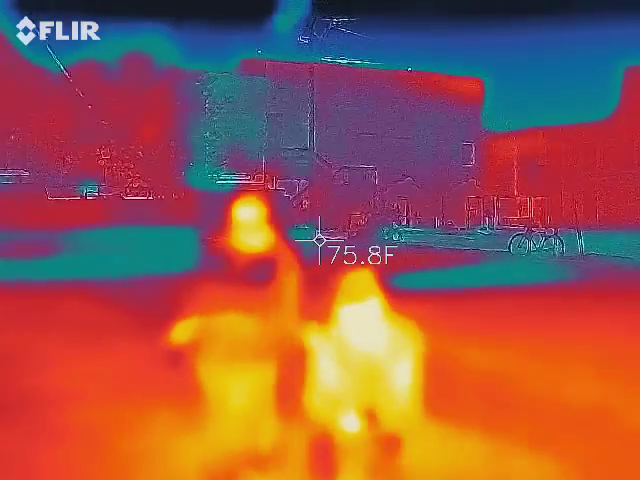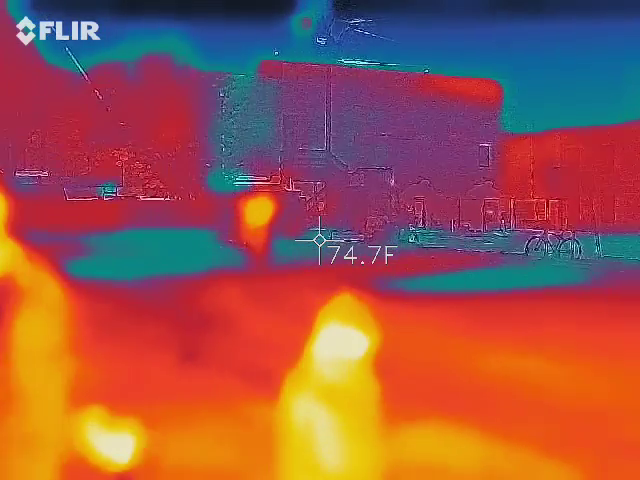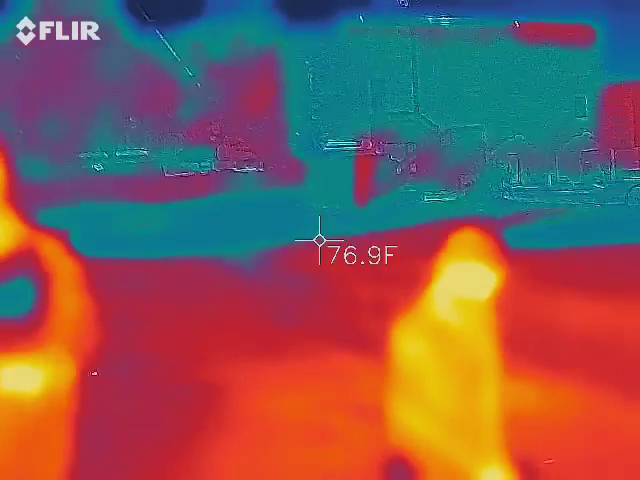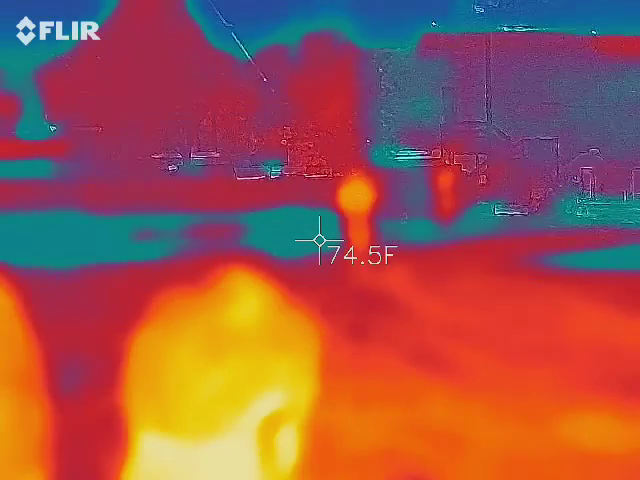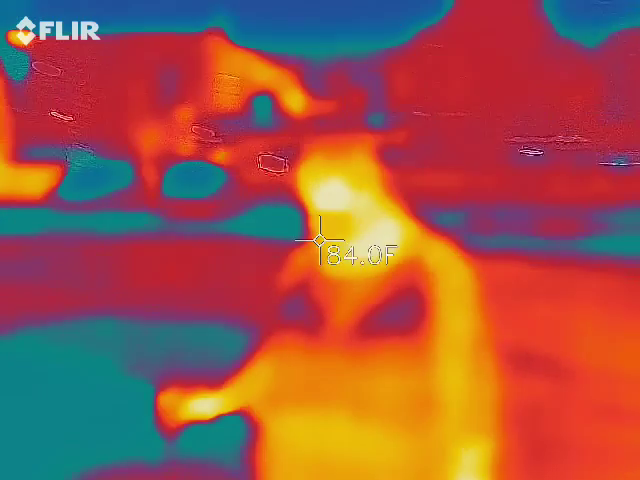Nothing cold. Something just got hotter like that. Dad, look over here. Can I wear my laser? I see that. Is that hot? It's warmer there. It was cold and then hot. Remember, ghosts are cold. We're looking for colder areas. Oh, I didn't know that. I didn't know we were looking for colder.